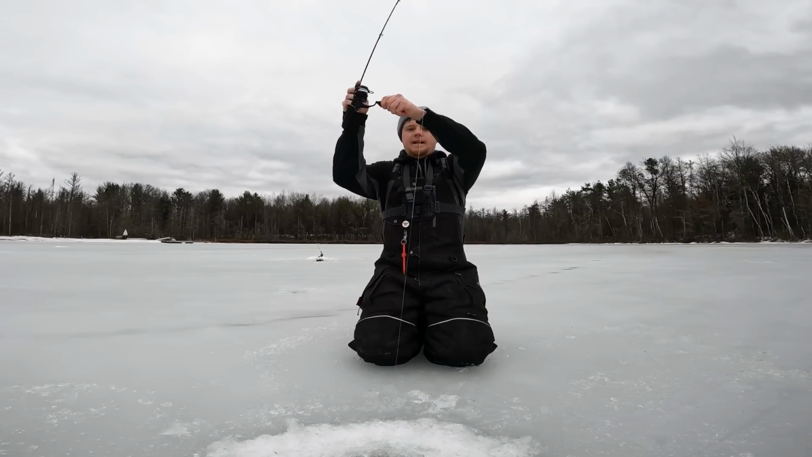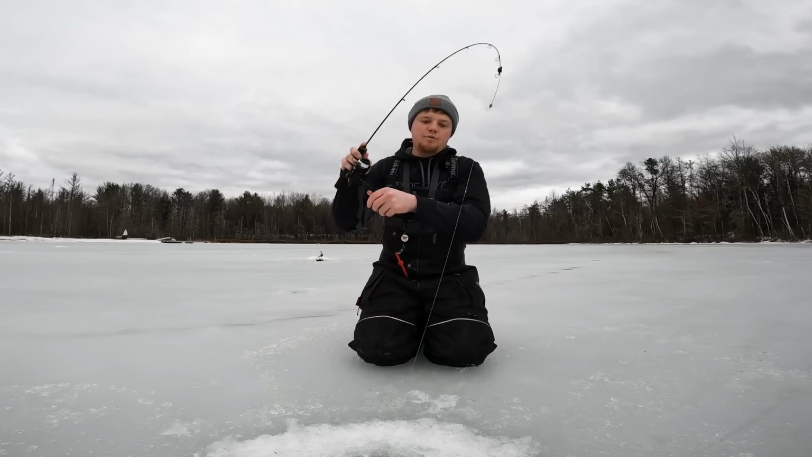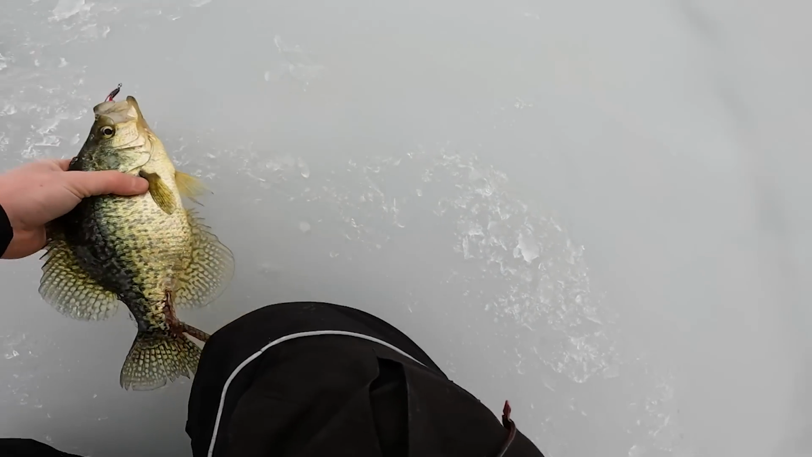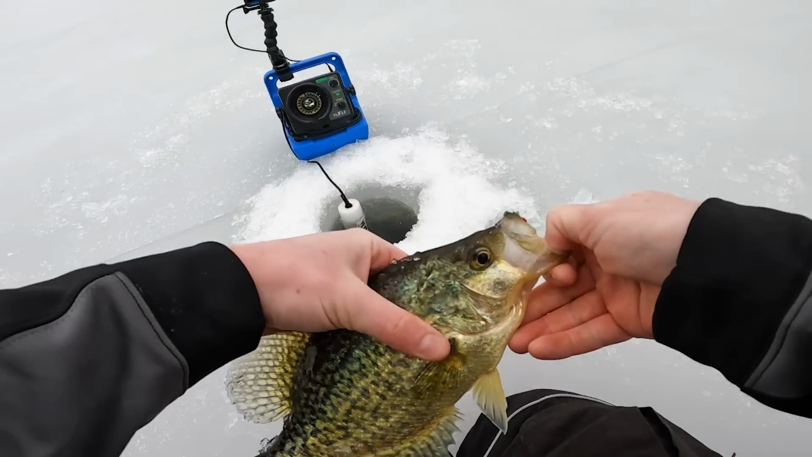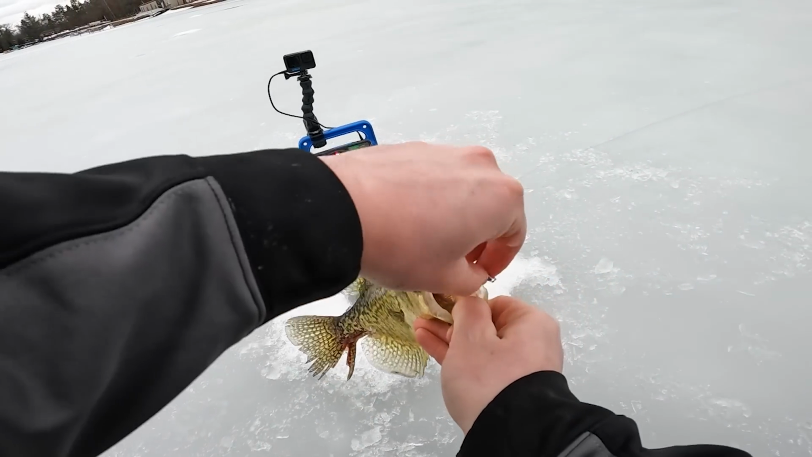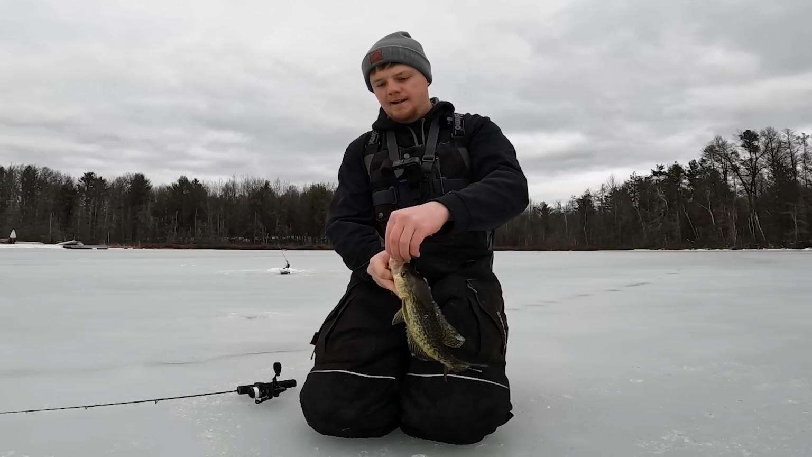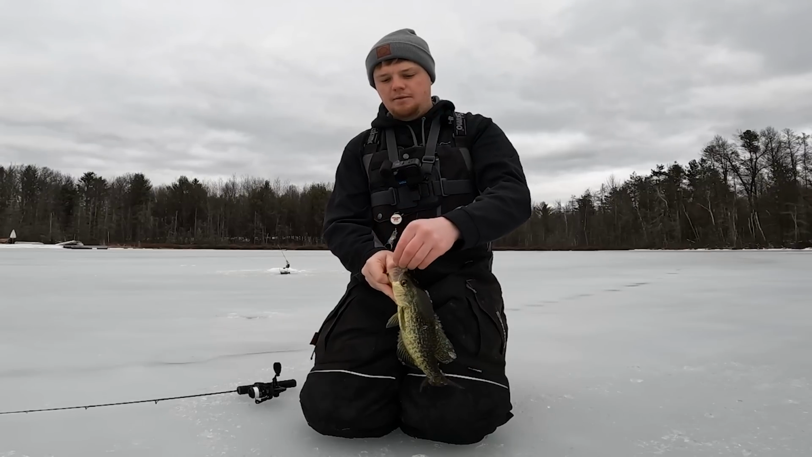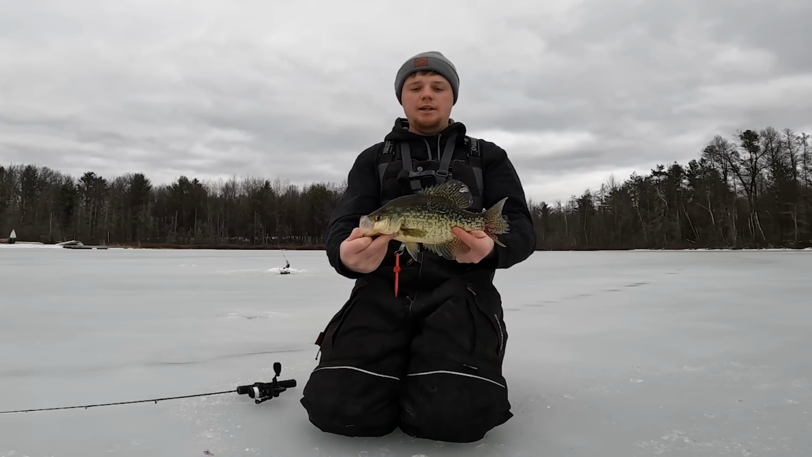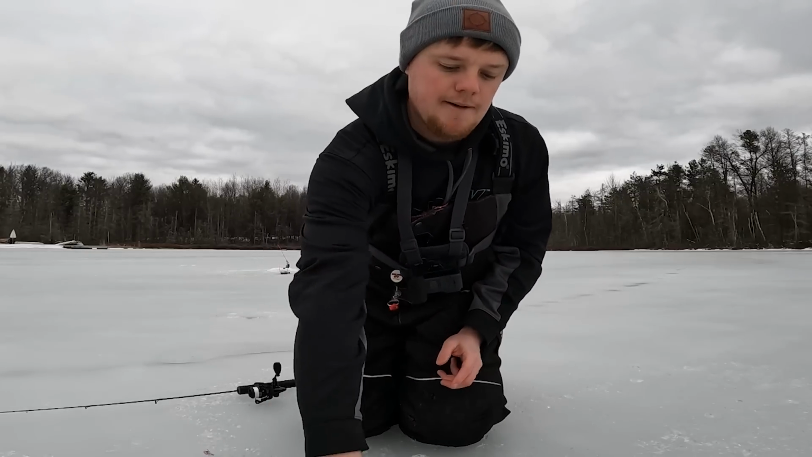Got him. Not sure if it was one of those ones that we called in. That's a bigger one. Oh, this one's got some battle scars on him. Look at that. That's a nice fish right there. Again on the Dinner Bell spoon. Saw him come in from a distance. He probably wasn't right underneath us. So it might have been one of those fish that we saw on the Livescope unit.